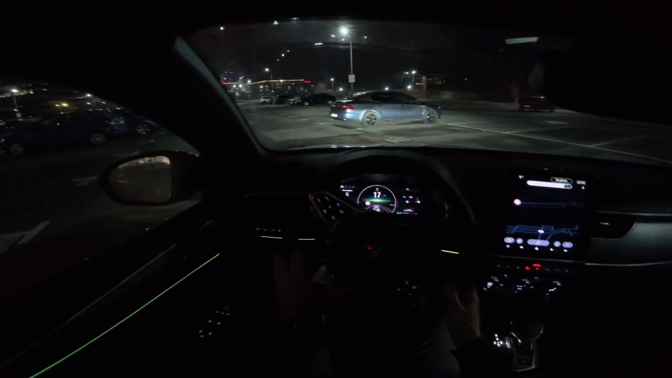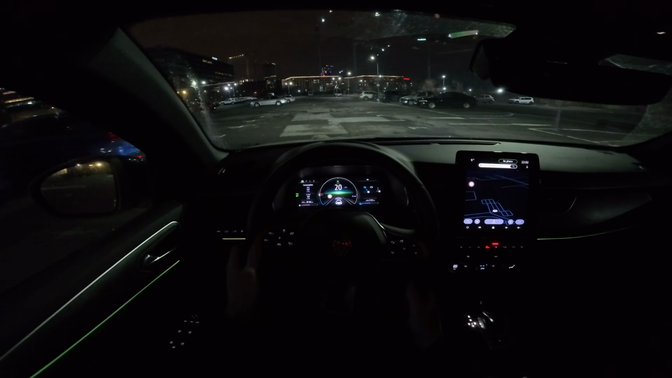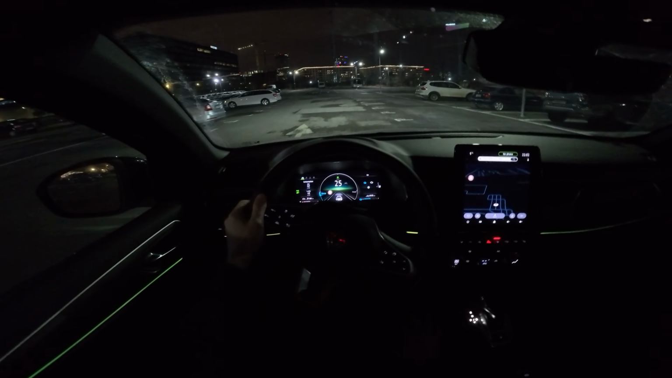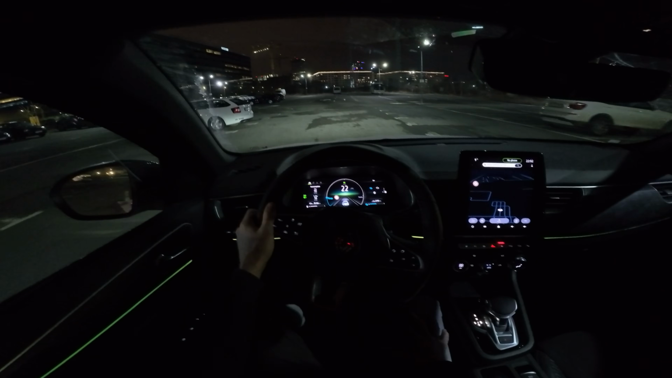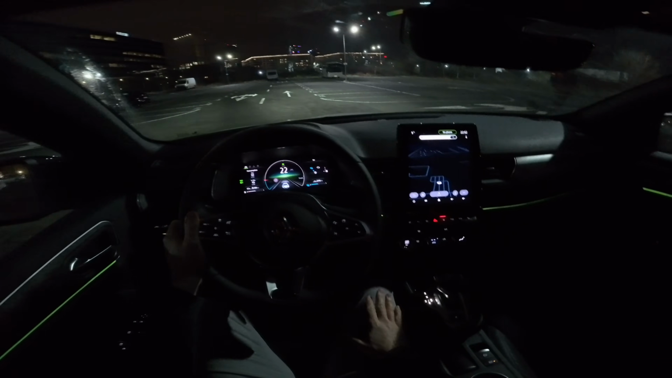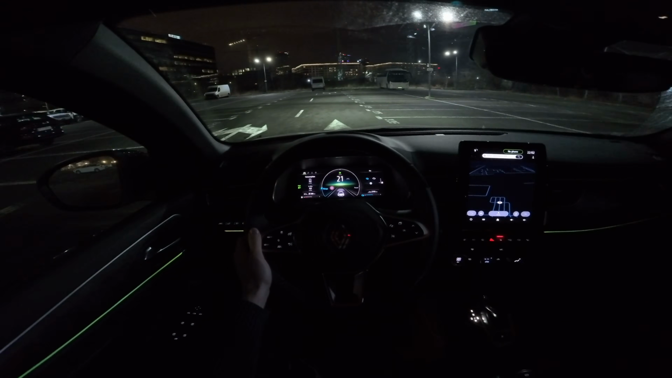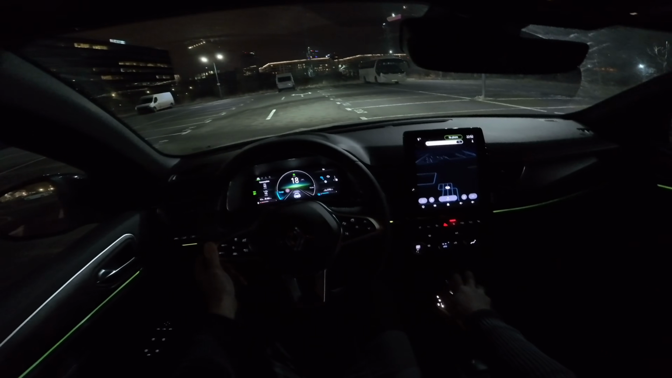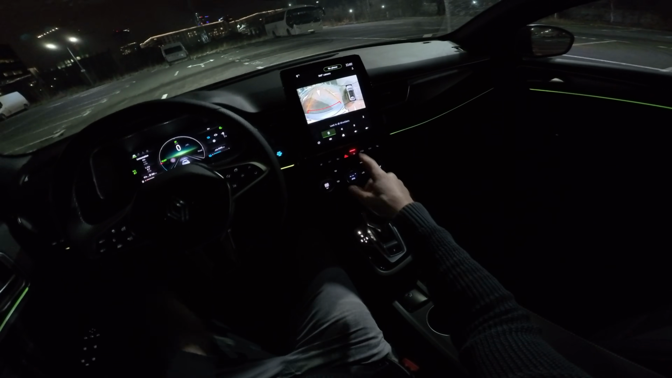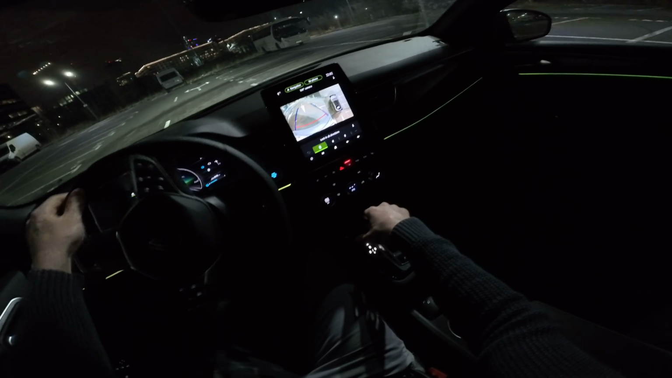The steering wheel is not super soft and assisted, but it's quite nice, and it has good feedback, so it's relatively good as well. Now if you want to park the car, it's easy, even in this area in the dark. If you put it in reverse, you can see that you have these 360 degree cameras.